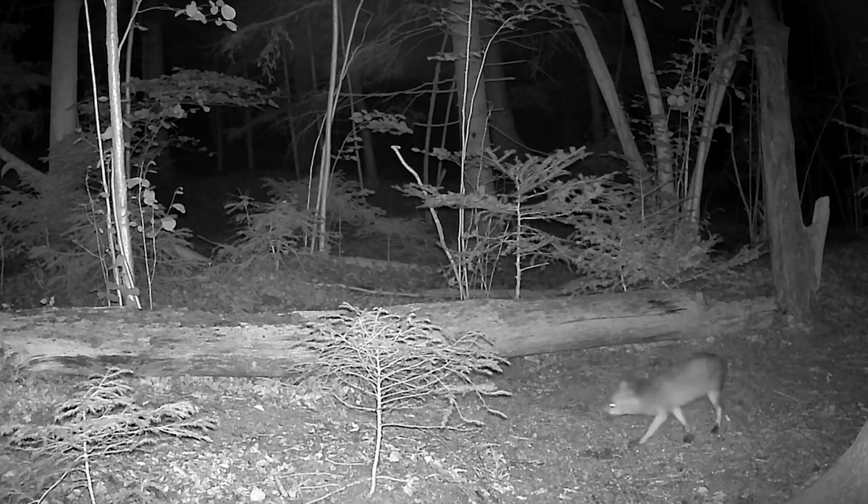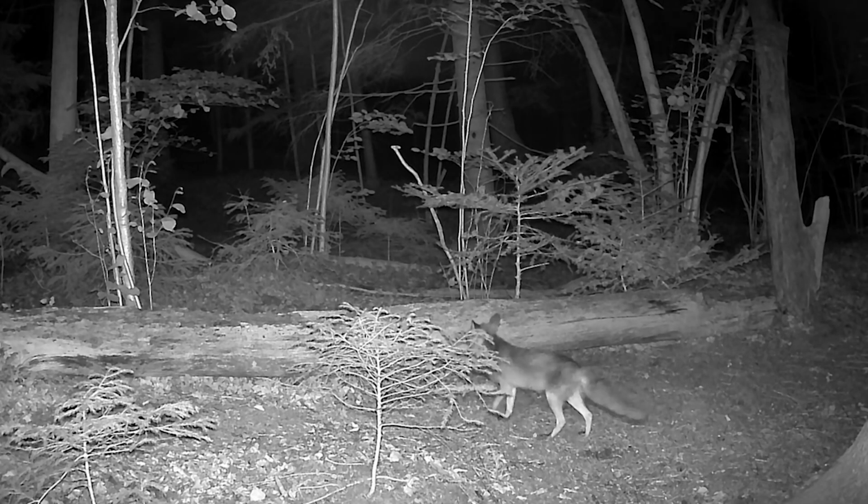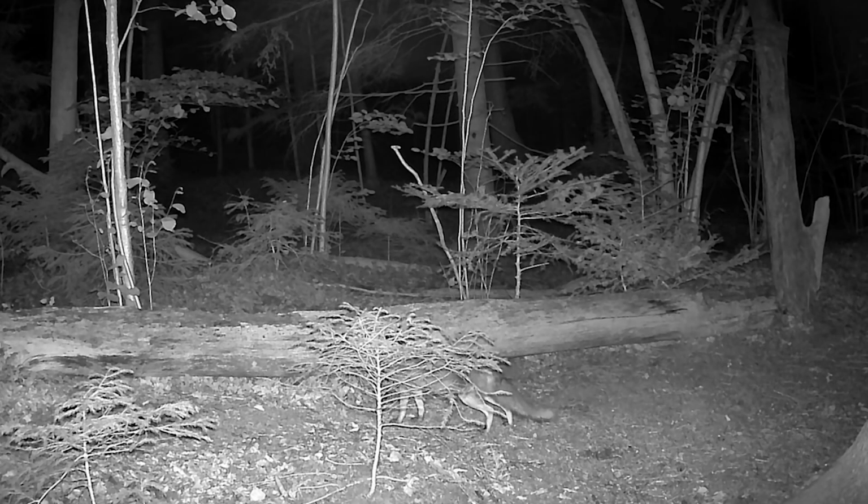The footage clearly shows her constantly pausing and sniffing. At this moment, her brain processes hundreds of scents and sounds. She is tracking prey, mice, birds, or even an unsuspecting squirrel.